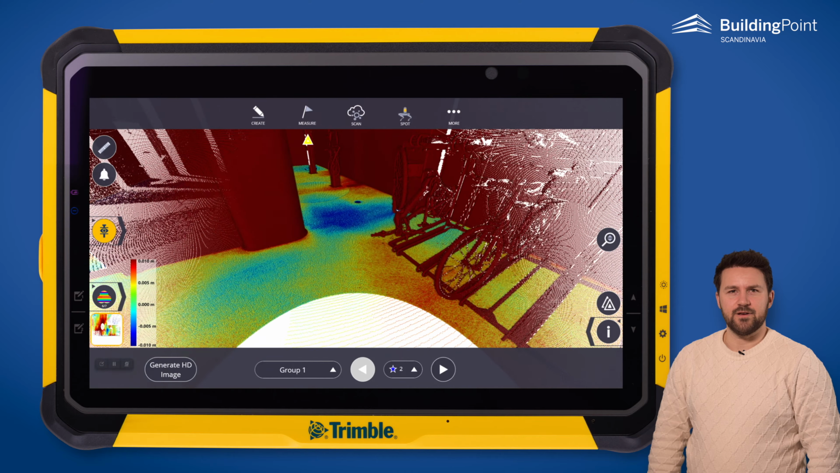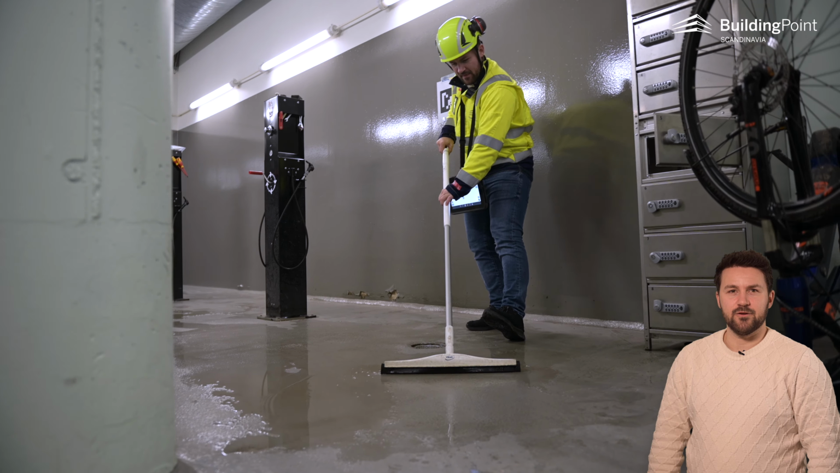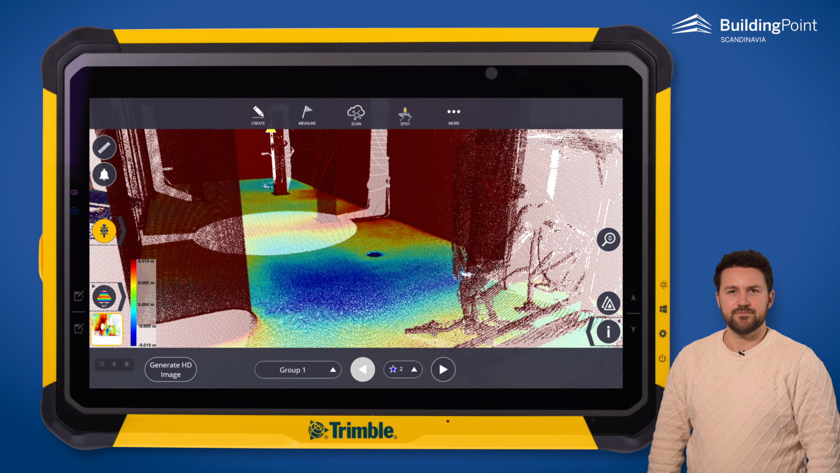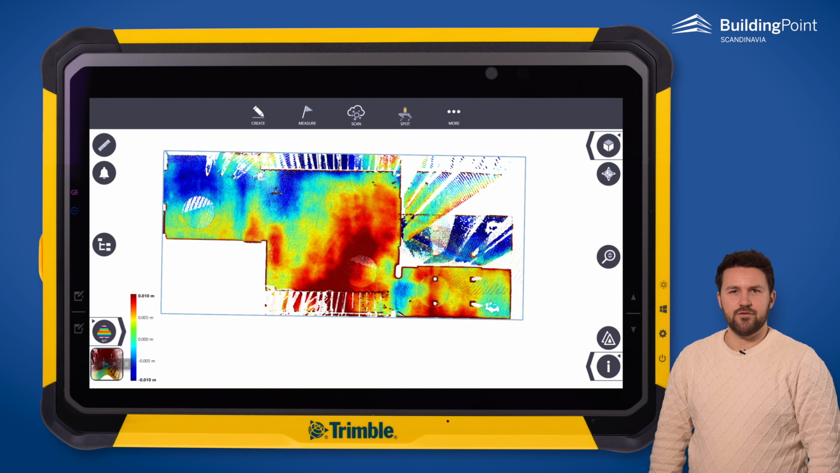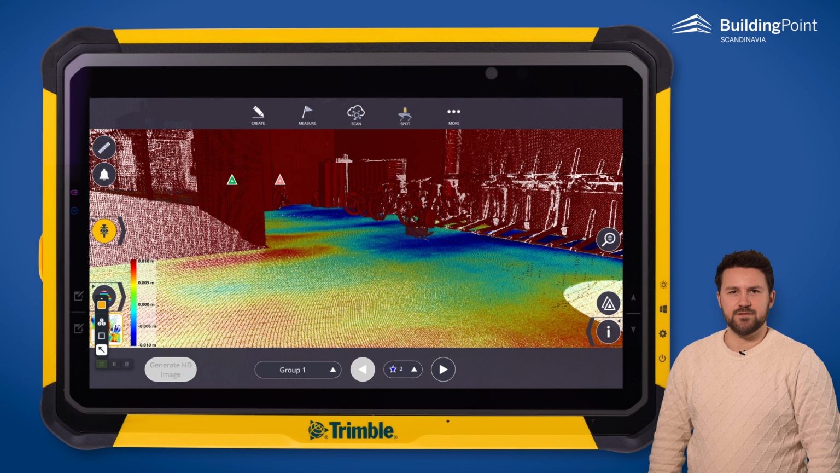Looking at the results, we can see a low area near the drain, but it's beside it and not around it. We expected the drain to be at the low point and the other areas around to be higher, but that's not the case here. There will be a problem with water accumulation if nothing is done about it. We did a few more scans and we can see other similar issues in the rest of the basement.